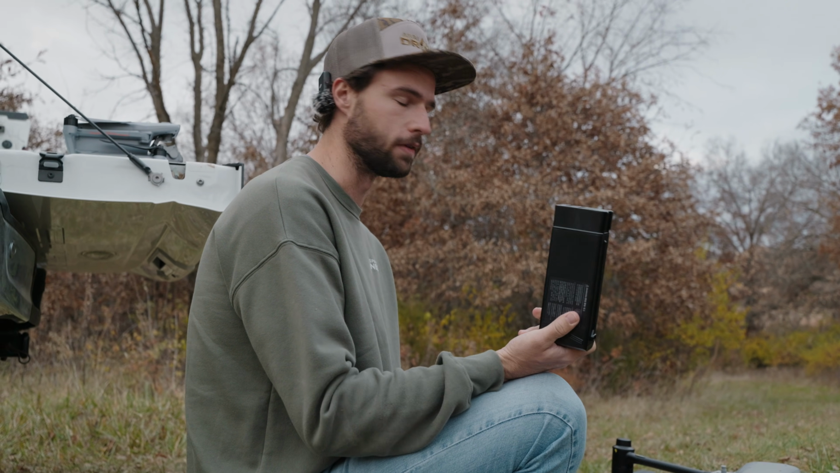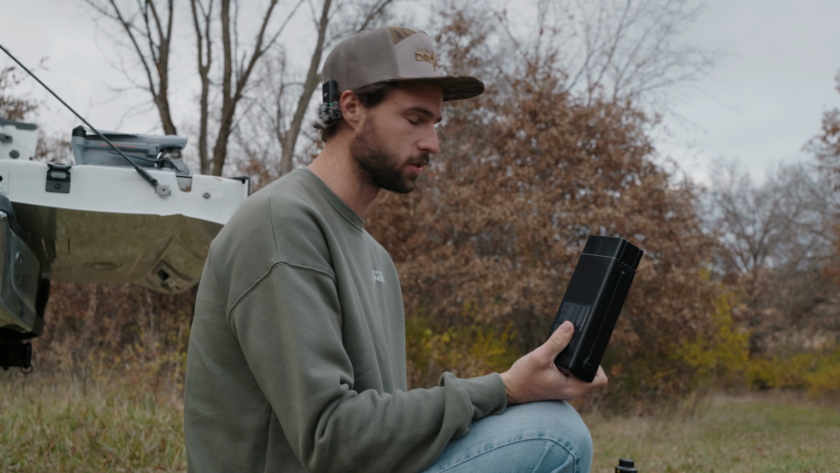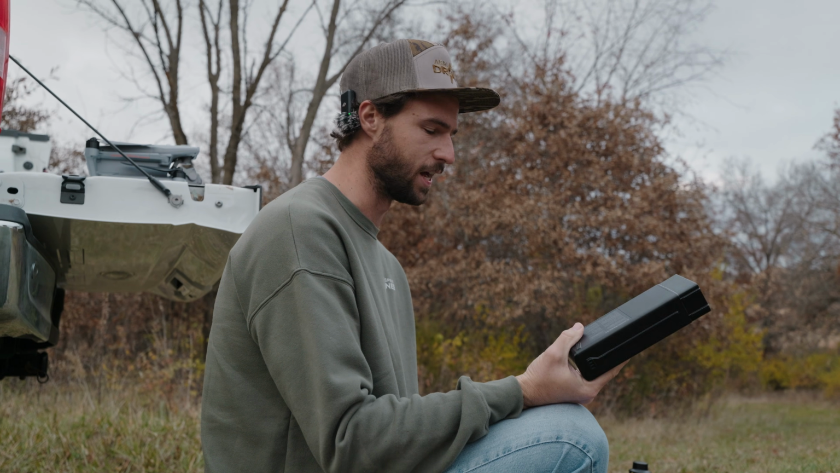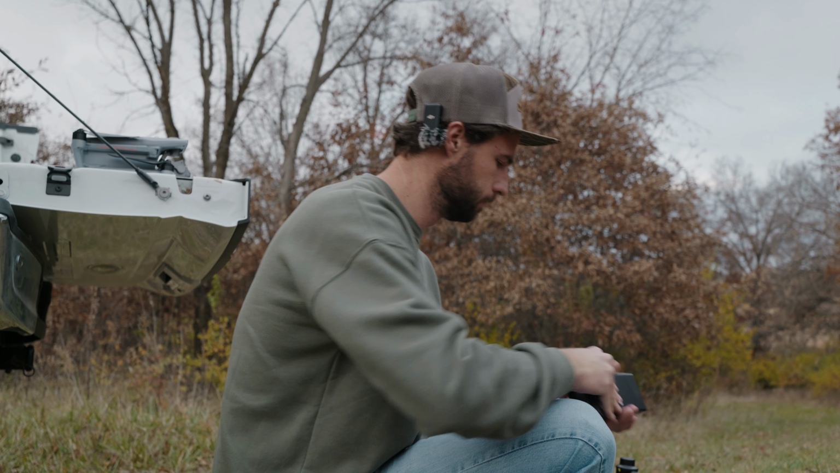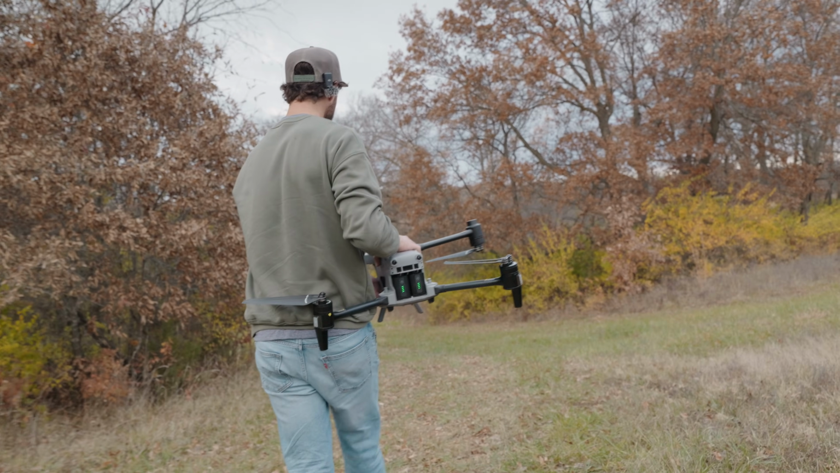But yeah, these 2 batteries give it just about 40-minute flight time in hovering in perfect scenarios. But in real life, we're gonna get less than that, so we'll just keep an eye on our flight time. Okay, this guy being a little bit bigger, we're gonna take off a little bit further away.